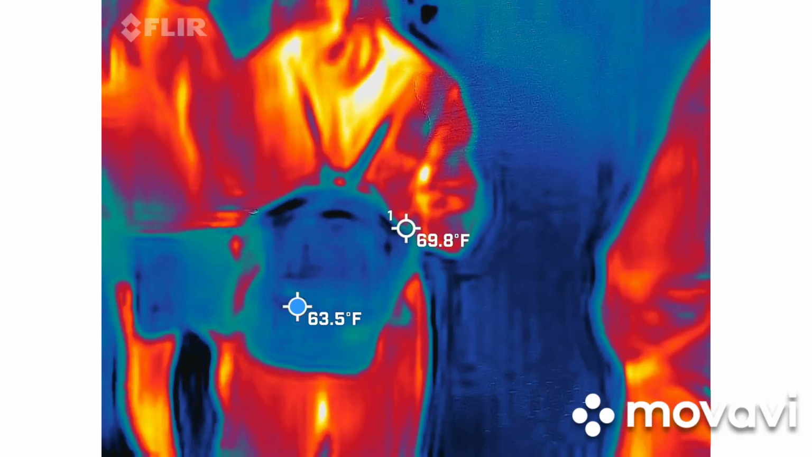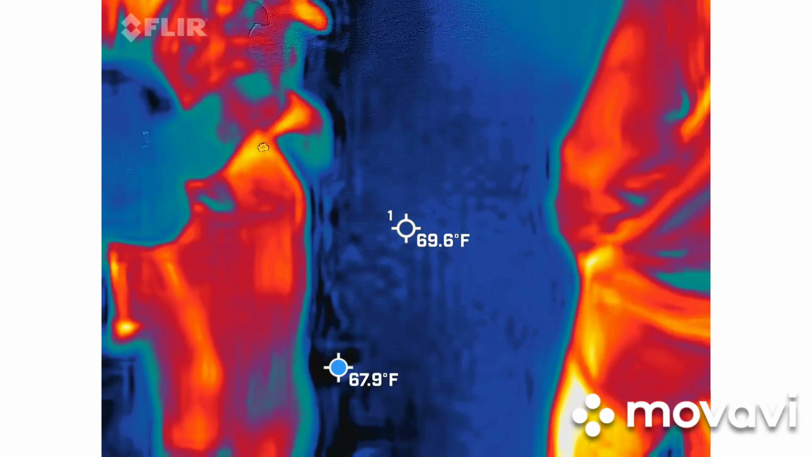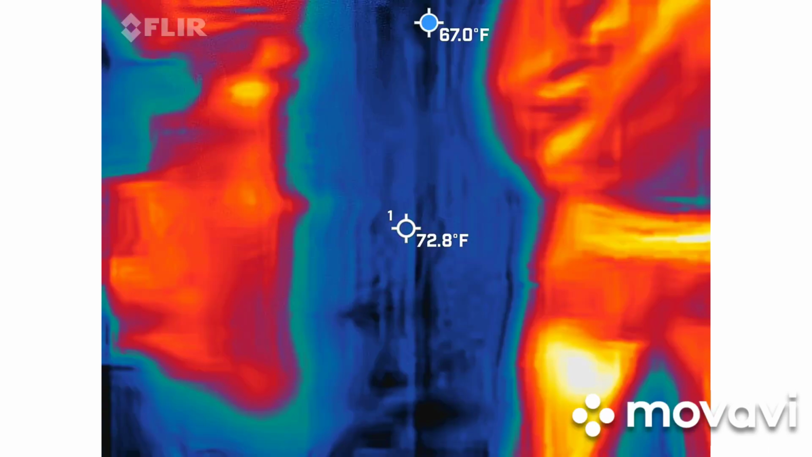Yeah. Alright, we can kill the lasers for now. As we exit, definitely turn off your videos. We don't film in your residential areas.